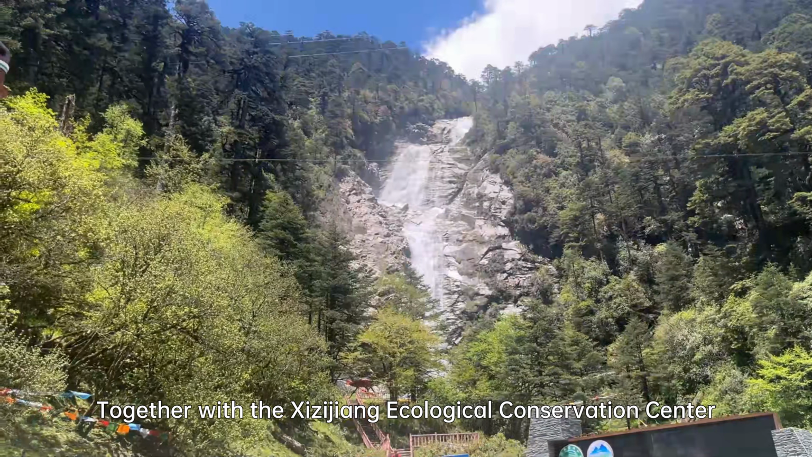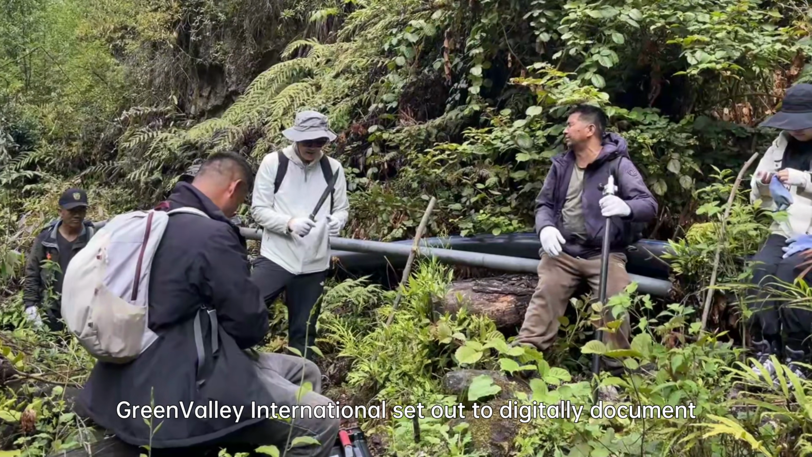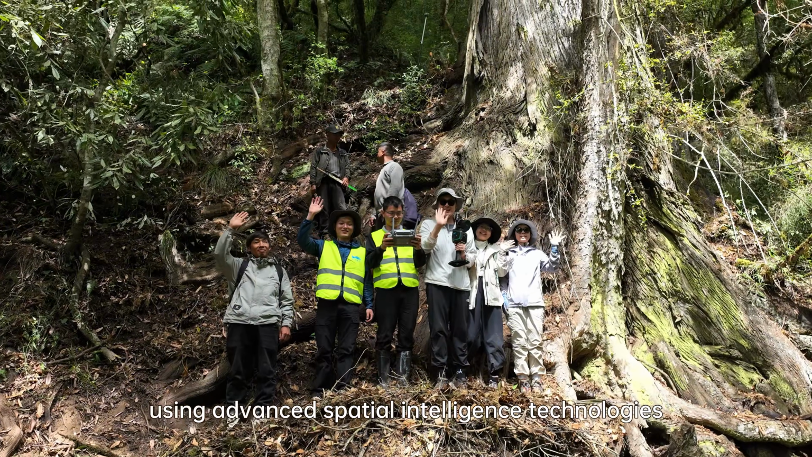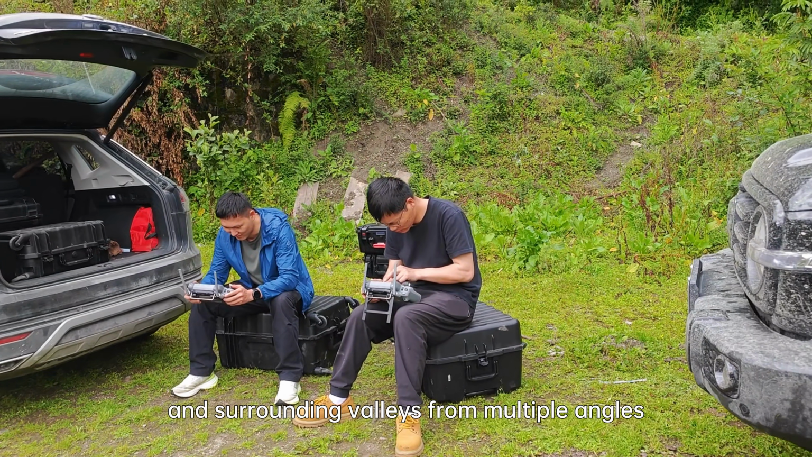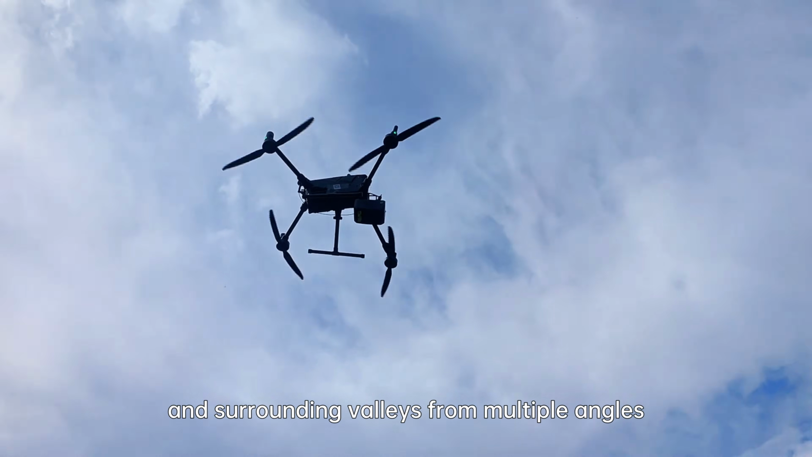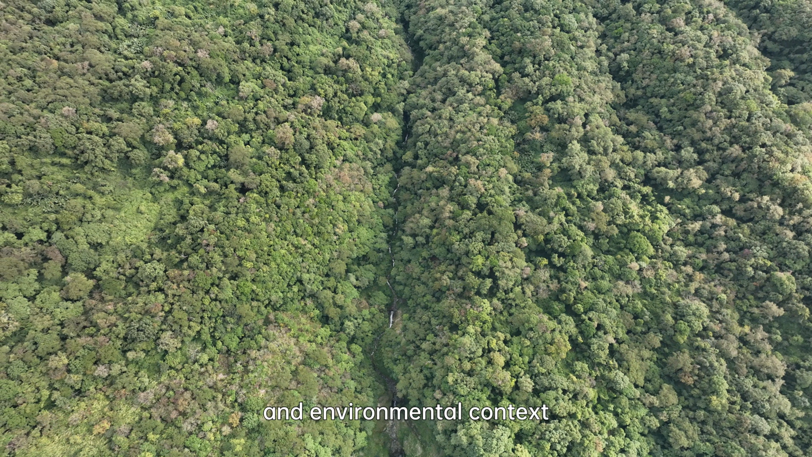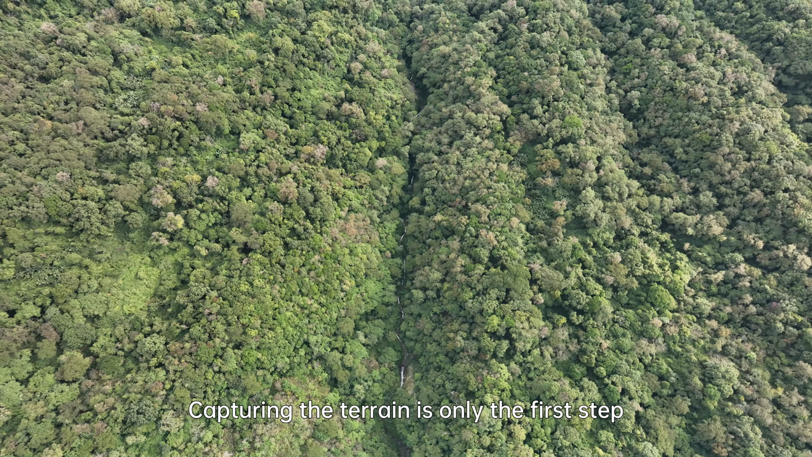Together with the Xizijiang Ecological Conservation Center, GreenValley International set out to digitally document this remarkable landscape using advanced spatial intelligence technologies. Using LiDAR-equipped drones, the team captured the waterfall and surrounding valleys from multiple angles, recording their terrain, spatial structure, and environmental context. Capturing the terrain is only the first step.